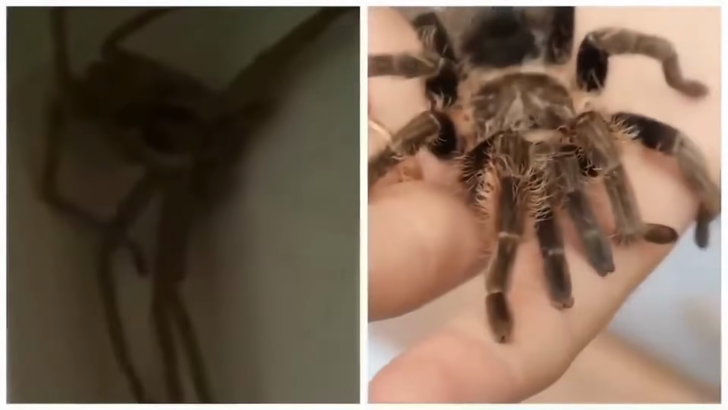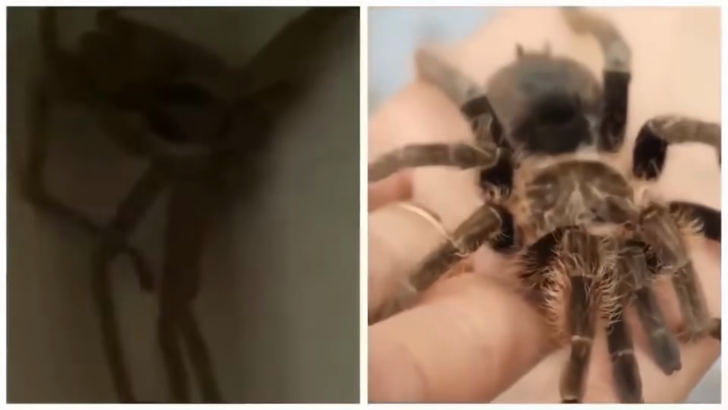A Mystery of a Spider. In the dimly lit room, a big, scary spider appeared on camera. This spider was not like the regular ones you see. It was huge and black, lurking in the corner, making the room feel eerie. Its shape was weird and frightening, with many long legs creeping across the wall like spooky vines.